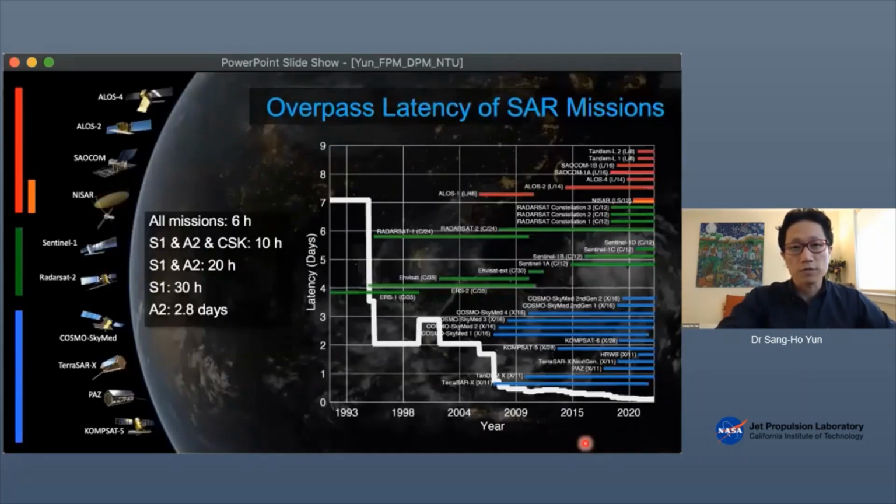Then you may ask, okay, that's great. SAR systems sound great, but how many are there? And more importantly, how long do you have to wait until the radar satellites can acquire data? This plot shows the overpass latency of SAR satellites. It's a statistically calculated quantity. So the x-axis is the time and the y-axis is the number of days latency that you have to wait until you see the first SAR satellite flying over you.